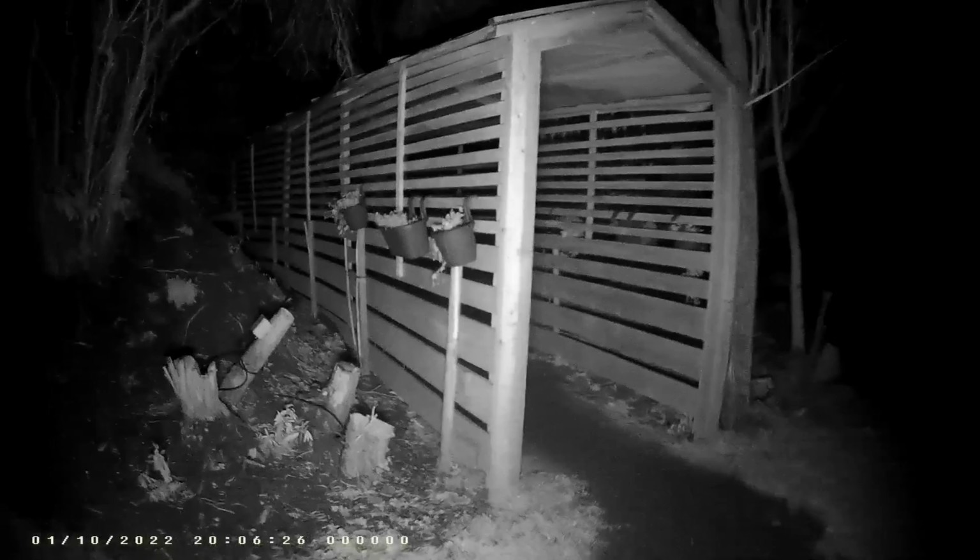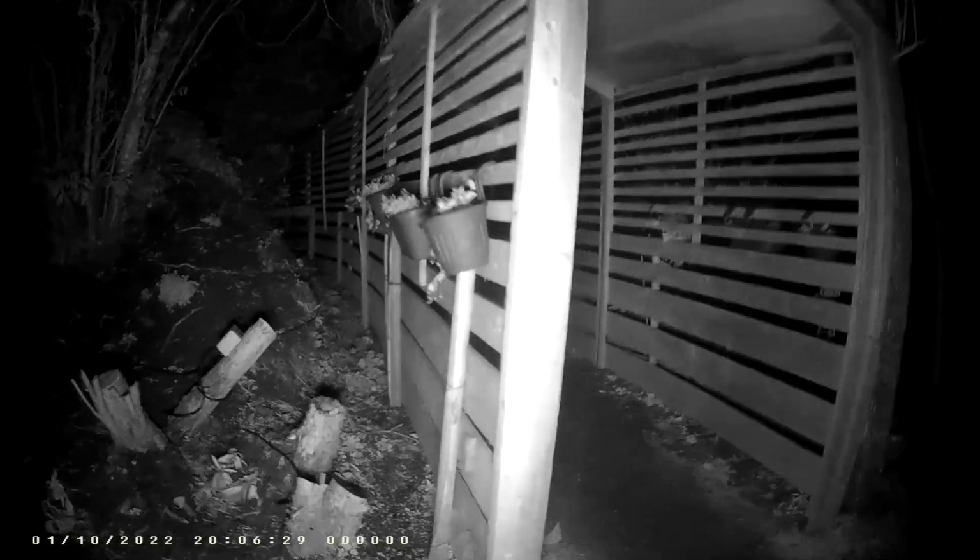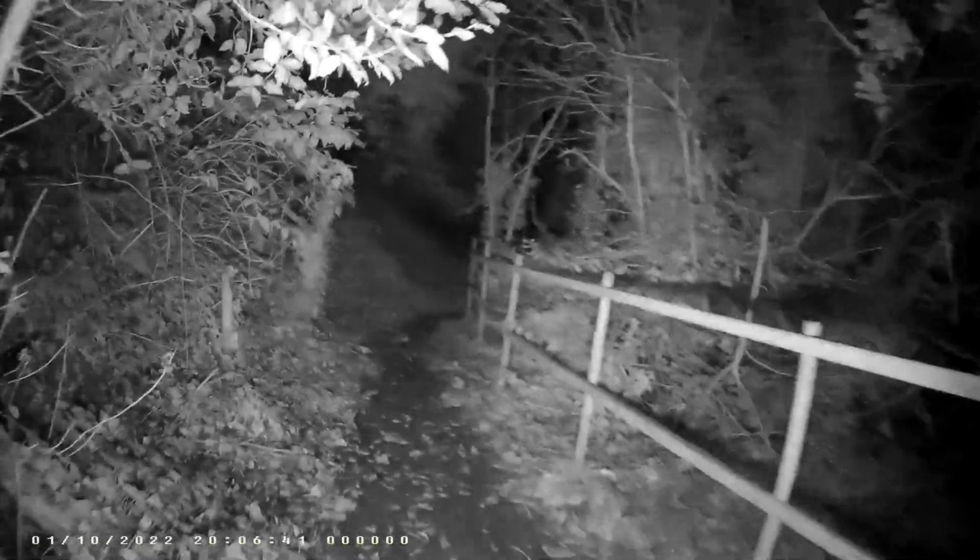The rest of it is just the buildings that make it, you know. Don't ask me where I am on the map, I don't know. But there's a church in here. A wooden church. There we go.